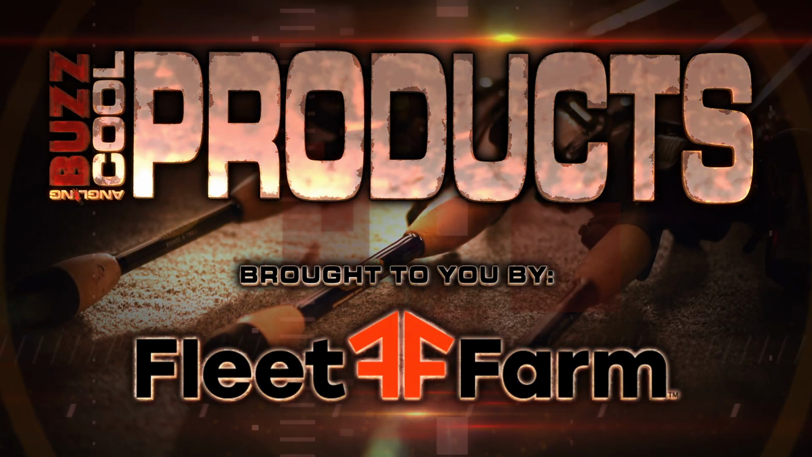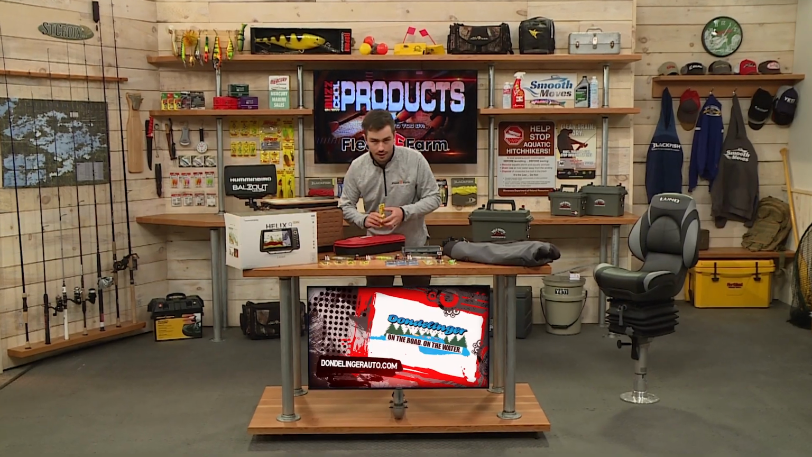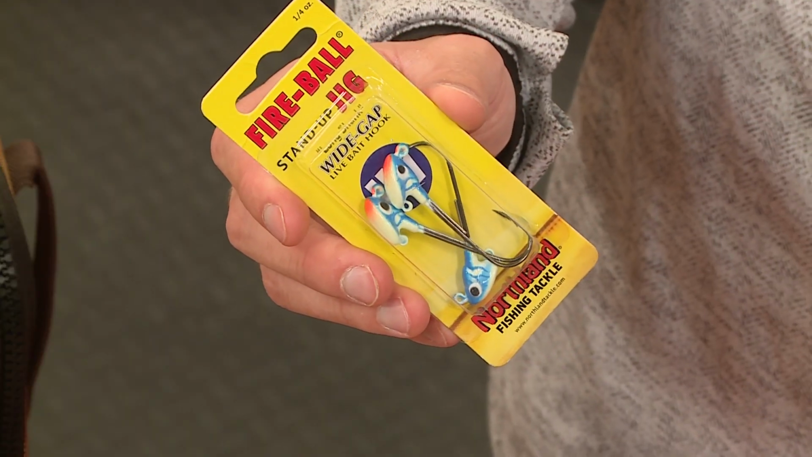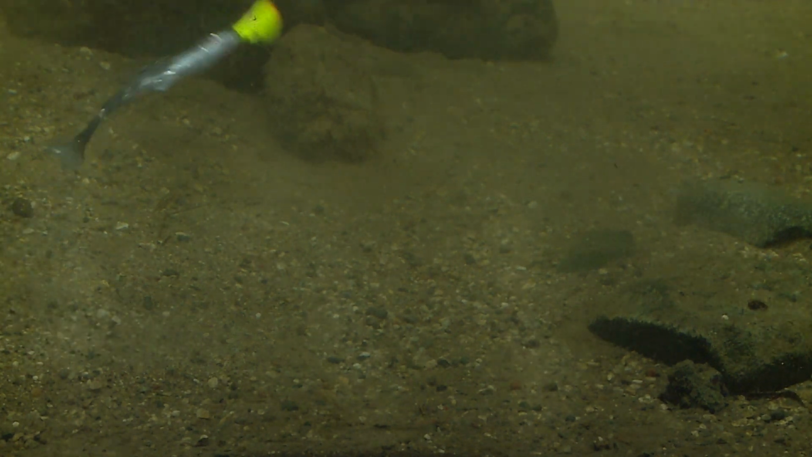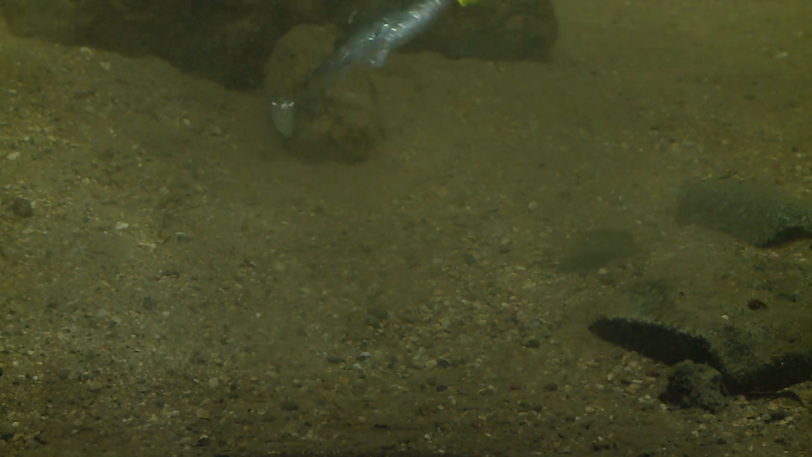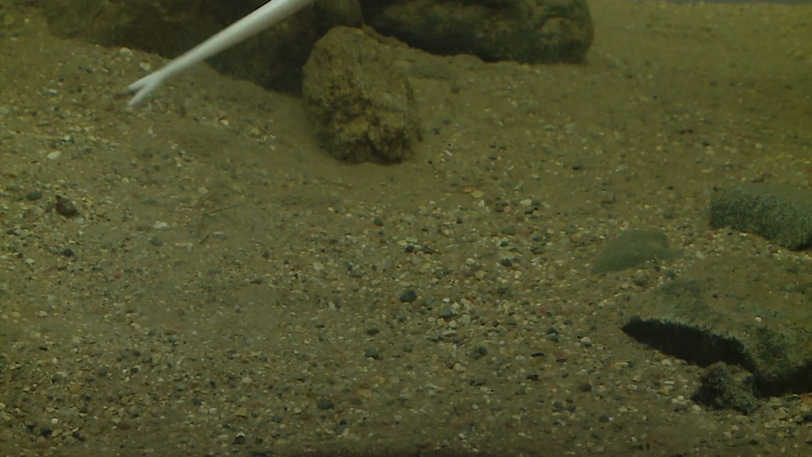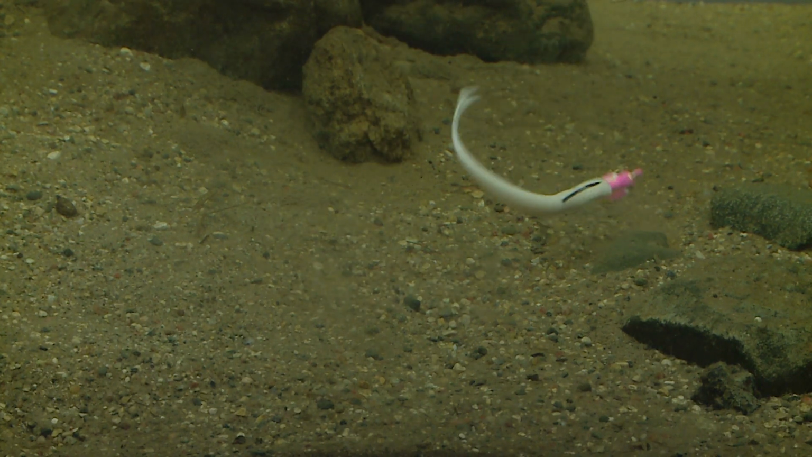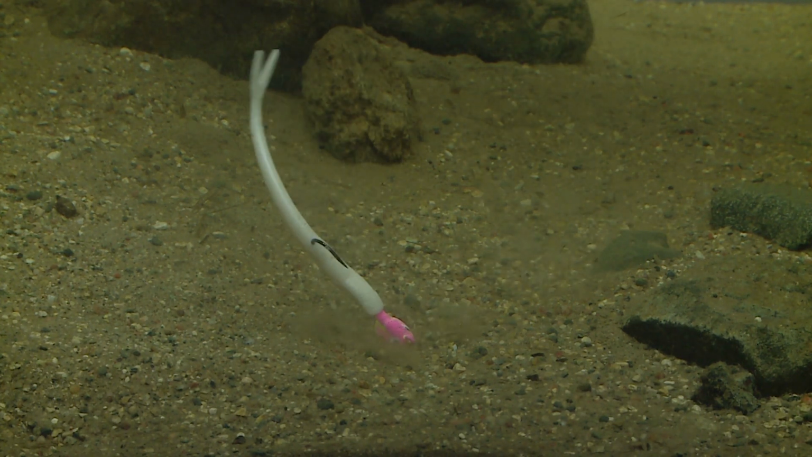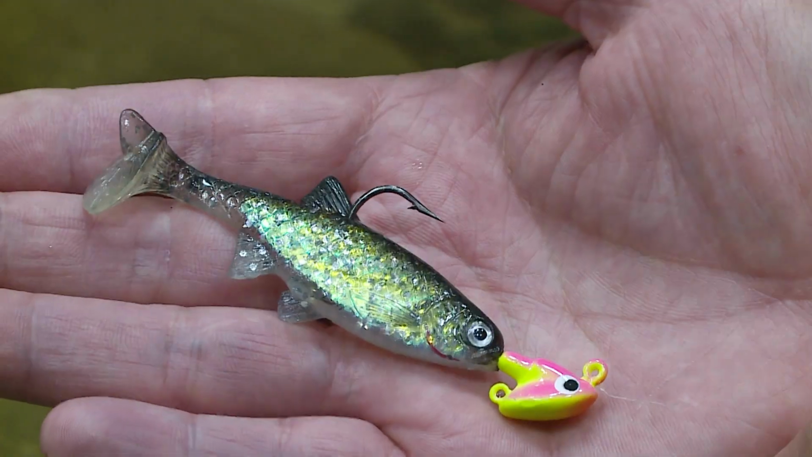Now it's time for this week's cool products brought to you by Fleet Farm. First up, let's look at the Northland Fireball stand-up jig. One thing you'll notice about this particular jig while you're fishing it is that the head of the jig will actually sit on the bottom and the hook will stand almost straight up. What that's going to do is have your live bait or your plastic that's on the hook sitting up in the air, and sometimes that can be the ticket, sometimes that's what the fish prefer.